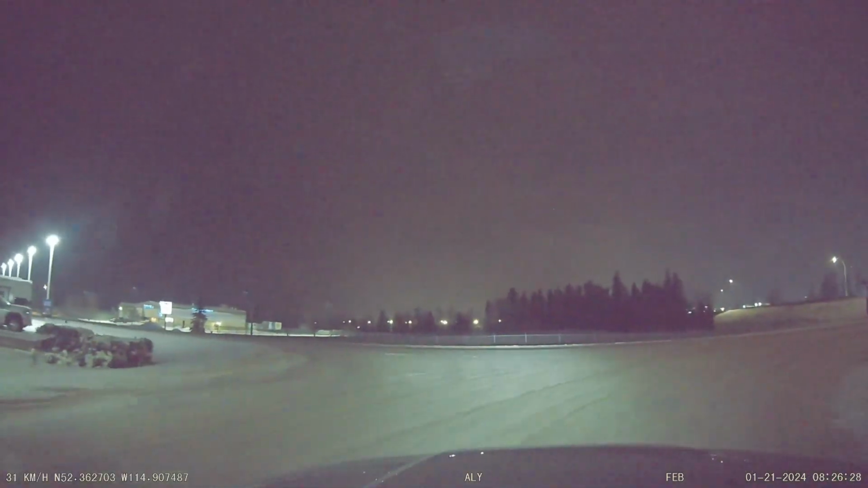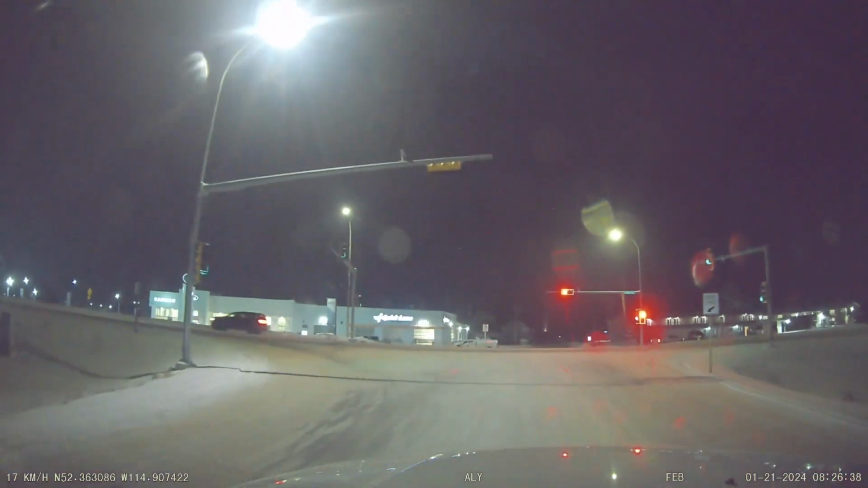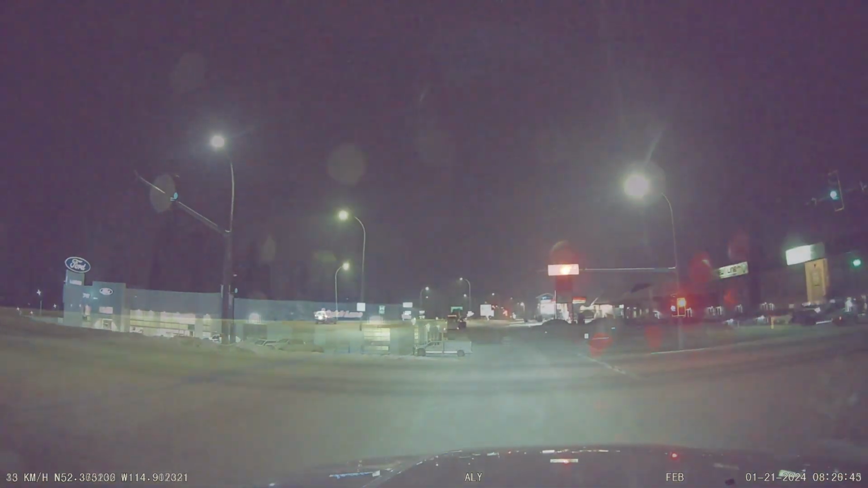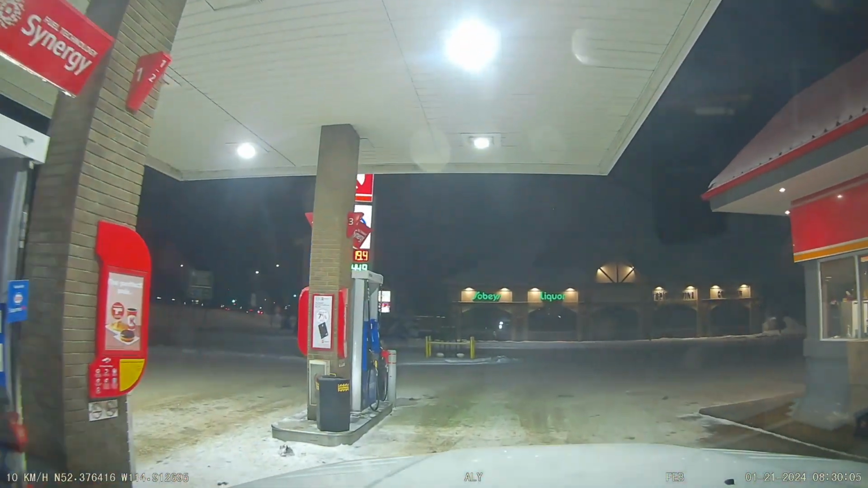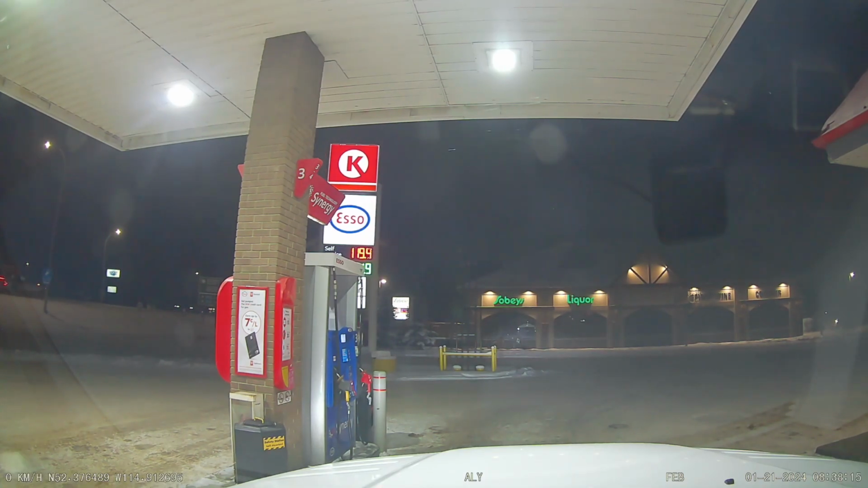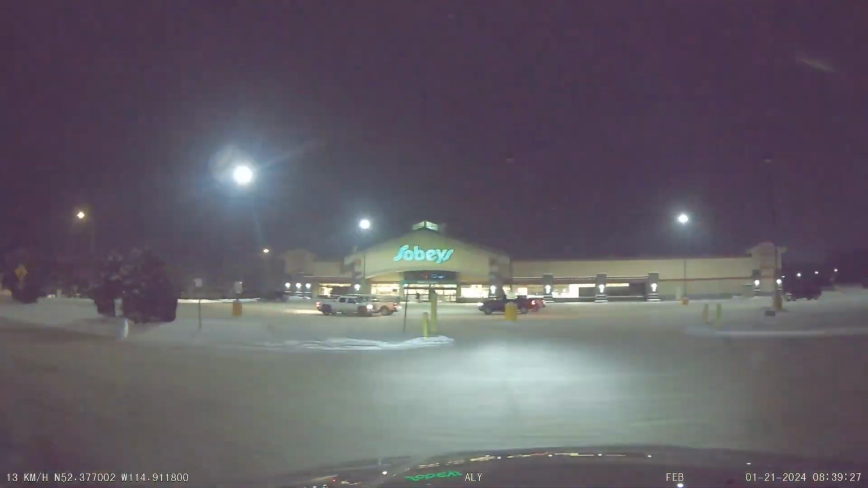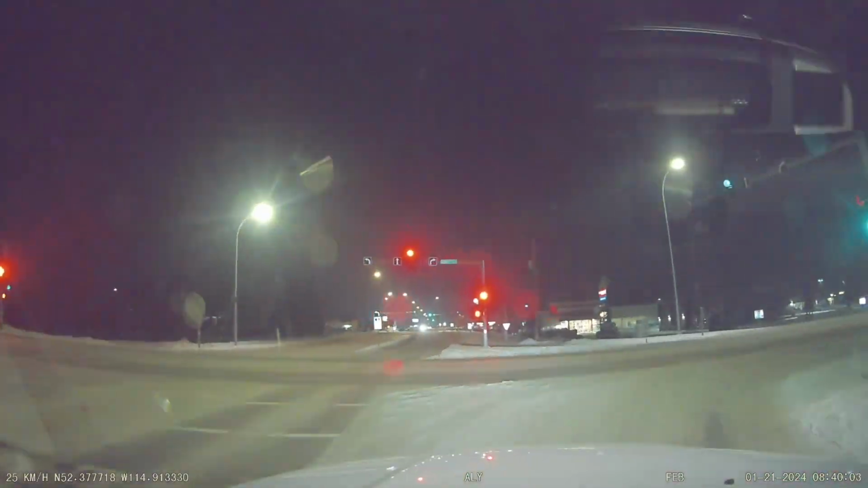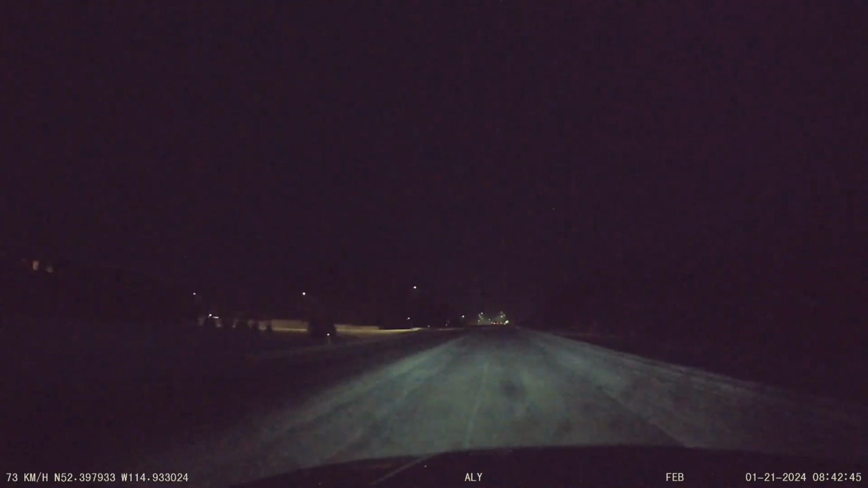I believe the price was $1.45.9 per liter for diesel, and I think $1.19 for gasoline. Well, that so happened to have that price, so yeah, fill up here. We've got about another 10 minutes of driving before we get to Twin Lakes Provincial Park.